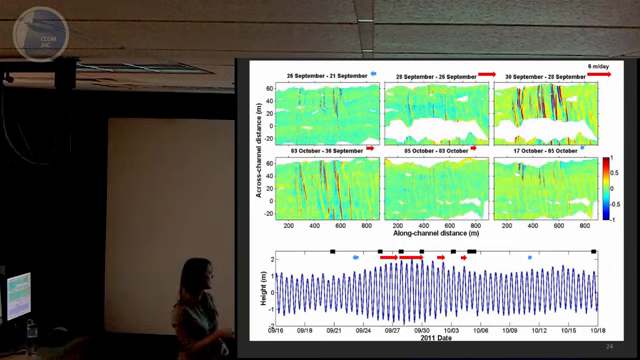So we took each of those arrows and superimposed them on a tidal chart below. And you can see that during spring tide, we have a net offshore migration. The tidal range during spring tide is almost 4 meters. But during neap tides, we see a net onshore migration, and the tidal range is much smaller, about 2 meters during neap tide.